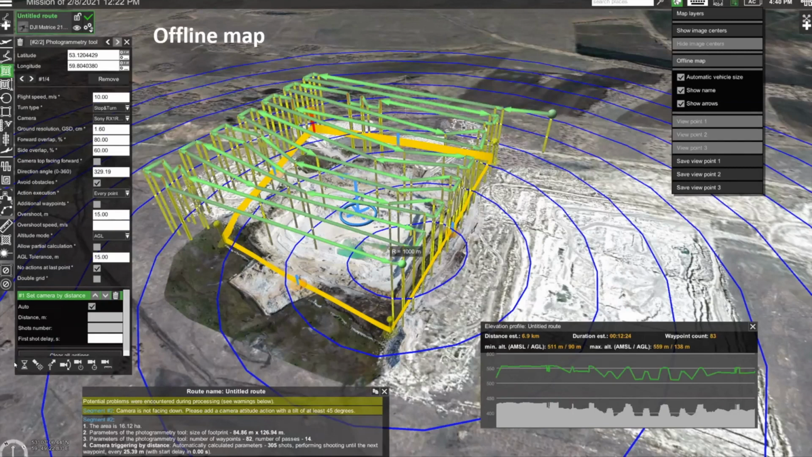Okay, I can answer a couple more questions. How is the behavior of the sensor during turns? Does the drone automatically decrease the speed in U-turns? Here on the screen of Maxim, you can see overshoot and overshoot speed. You can add overshoot, here it is 15 meters, and you can set decreased speed.